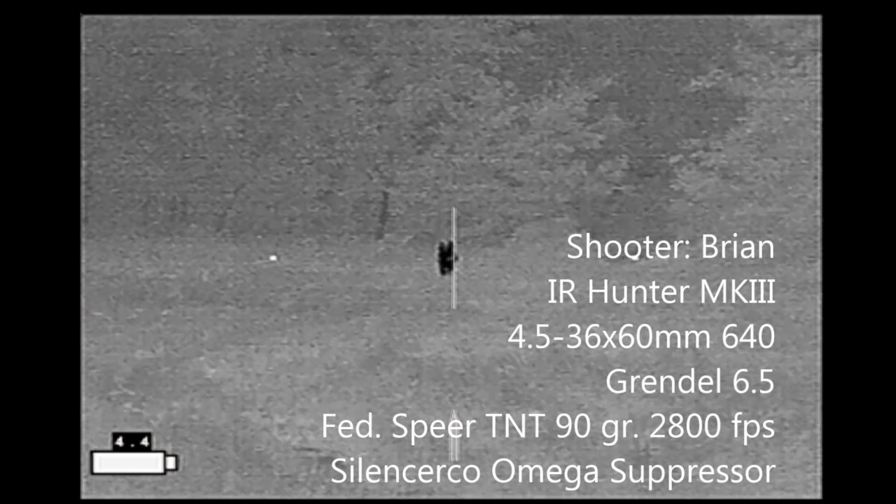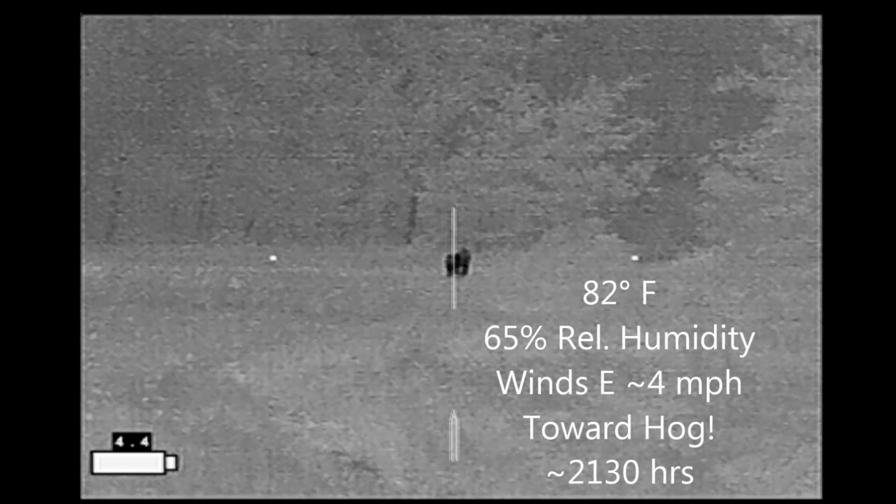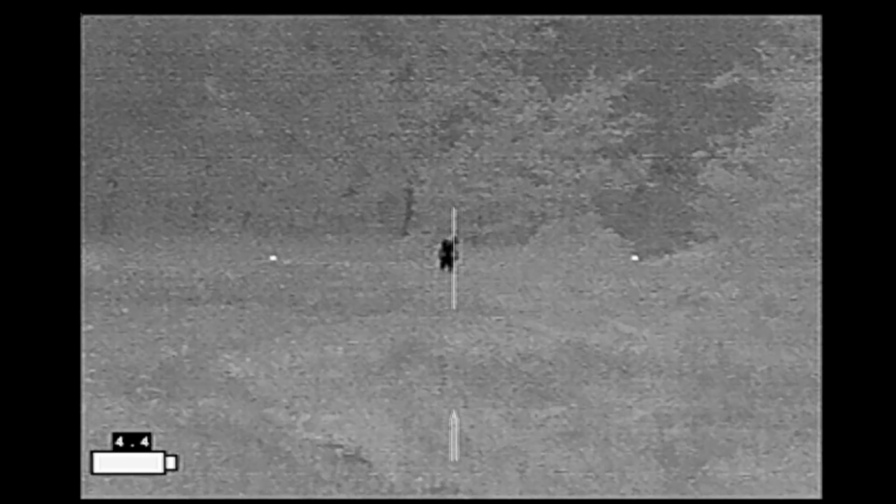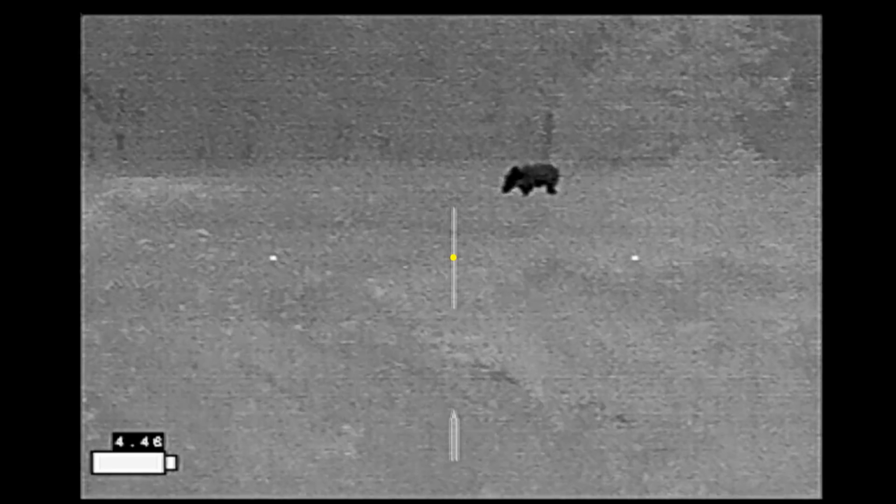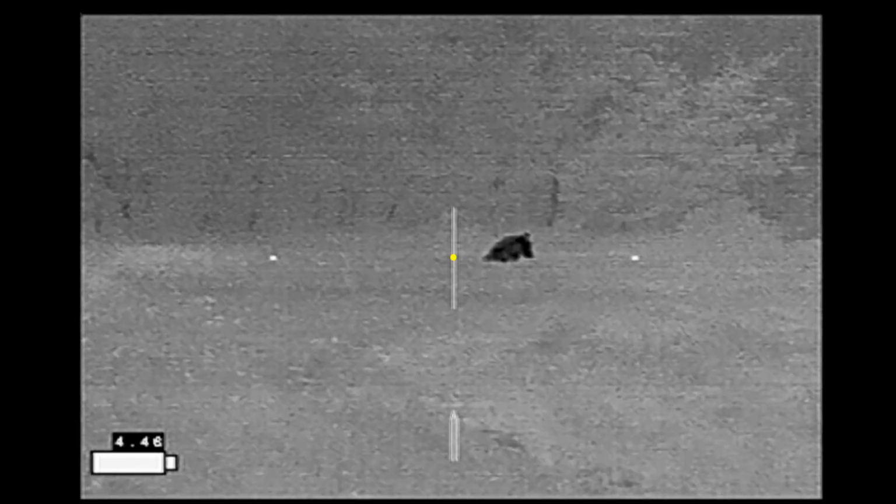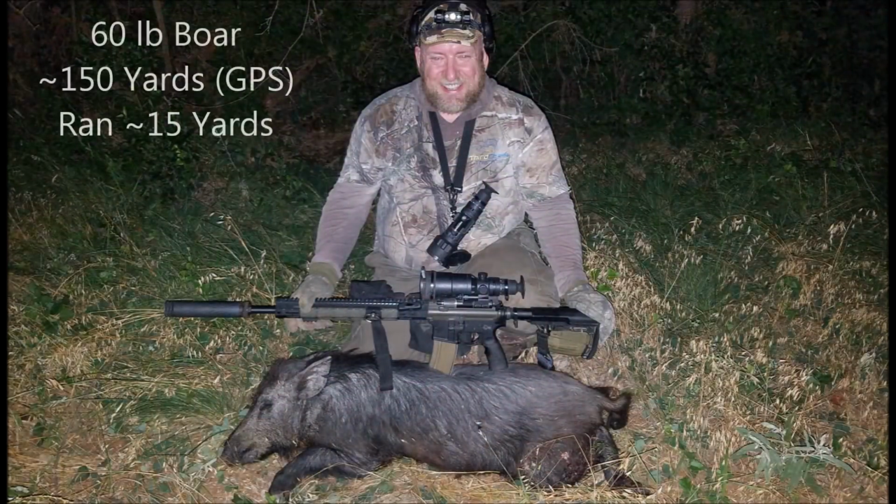And sure enough, our first hog of the evening appeared in one of the cut areas. He came out of the wood line. I spied him, got a rifle up on him. Ben was watching behind me. He told me to go ahead and take the shot. The hog ran back to the wood line and straight into a fence where he died. To my surprise, he turned out to be a small 60-pound boar.